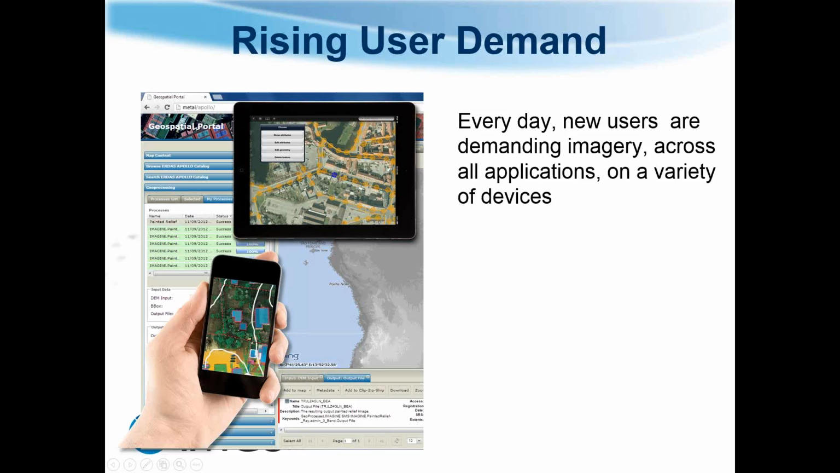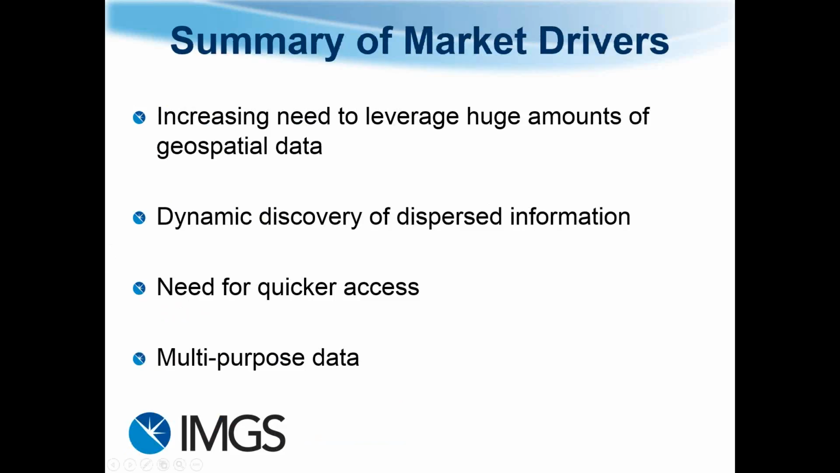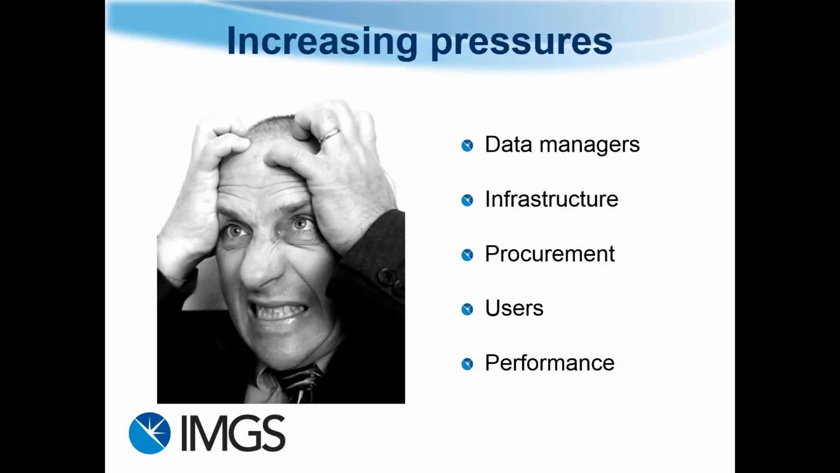Okay, so with this point cloud data, there's rising user demand. Every day, new users are demanding this type of imagery and point cloud across all applications on a variety of devices. There's an increasing need to leverage this amount of geospatial data, and people want dynamic discovery, so they want to know where data is, access it quicker, and use it for many more purposes than before. There's also increasing pressure on companies and data managers to ensure that data is available, stored properly, and accessible.